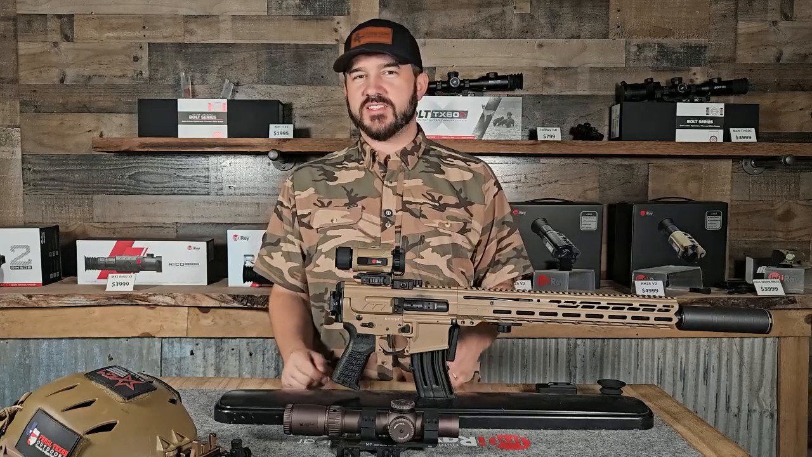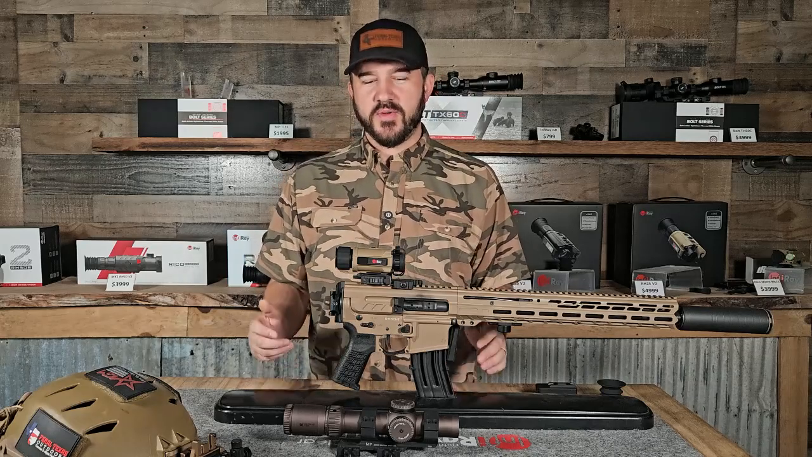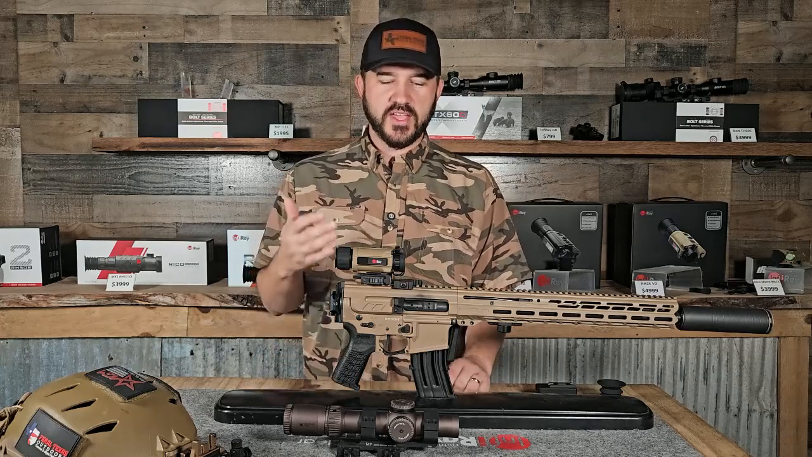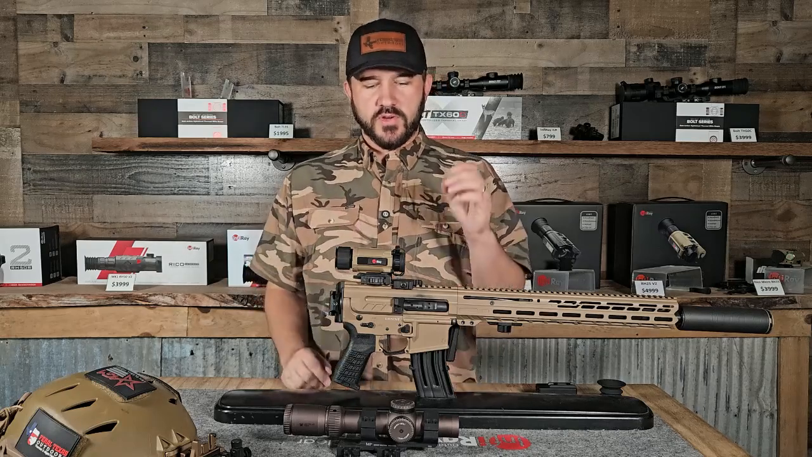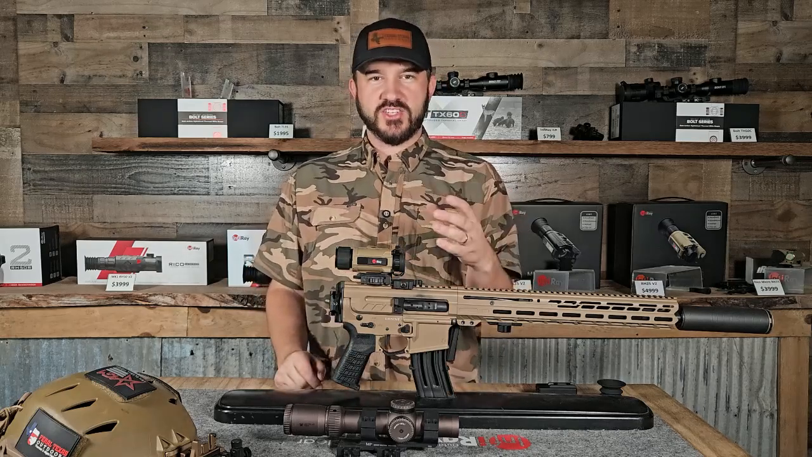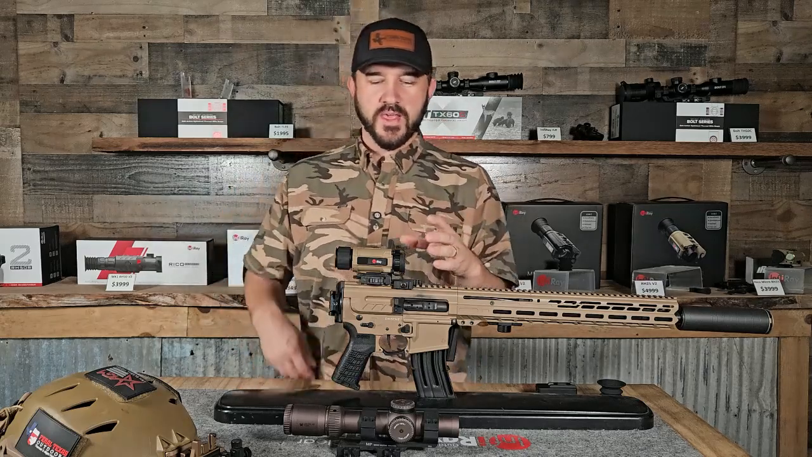I think with some practice, a lot of guys probably do a lot better than I did running in a clip-on configuration for varmint hunting, because if you have that capability with your glass and being able to do it. But you do know that when you're trying to sight this thing in, we are kind of jumping around a lot because this unit has so many different capabilities.